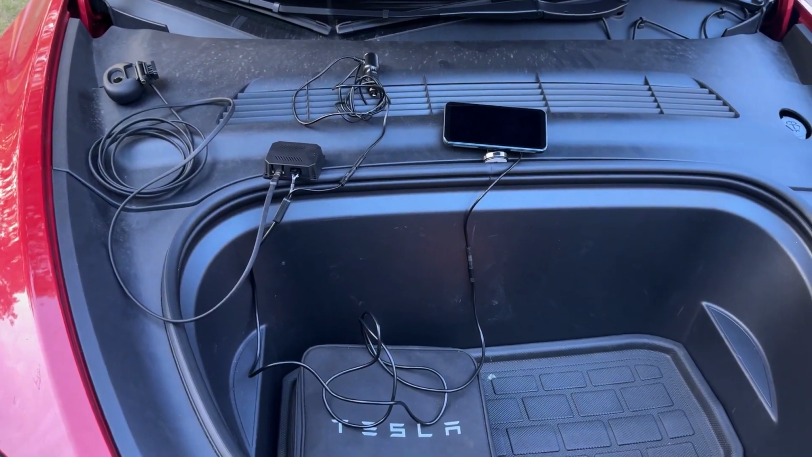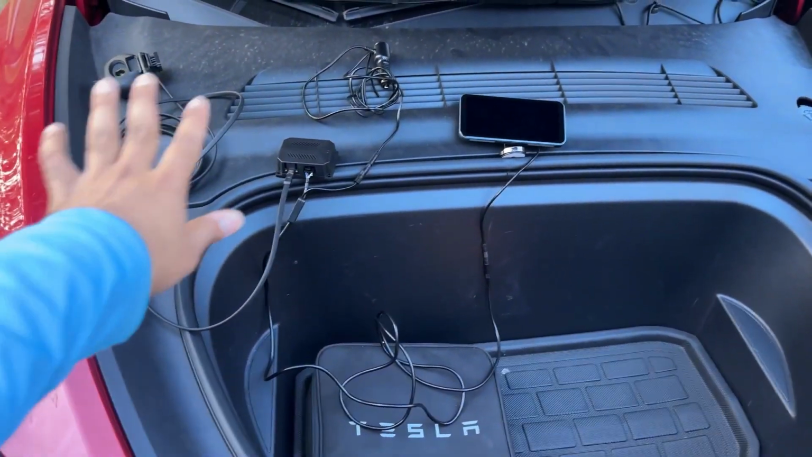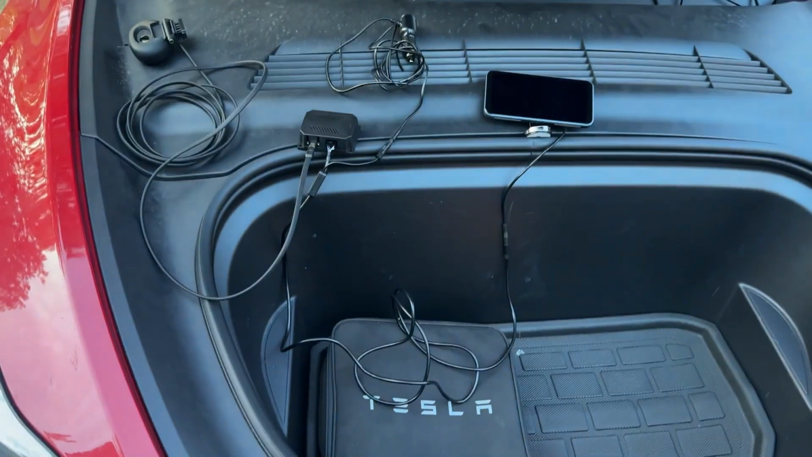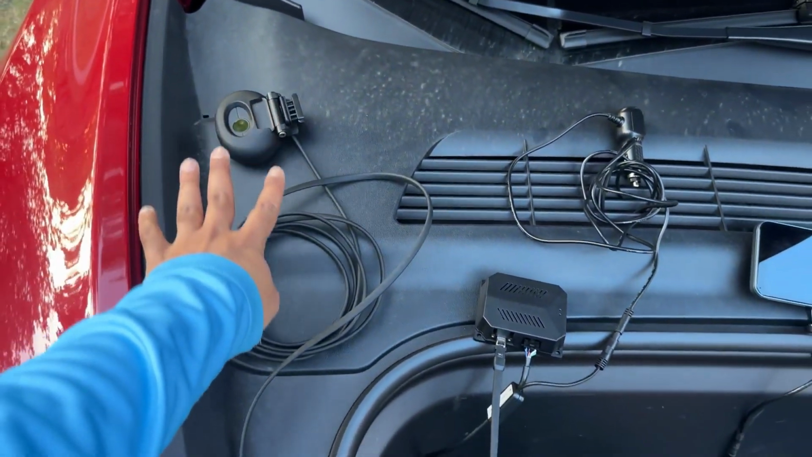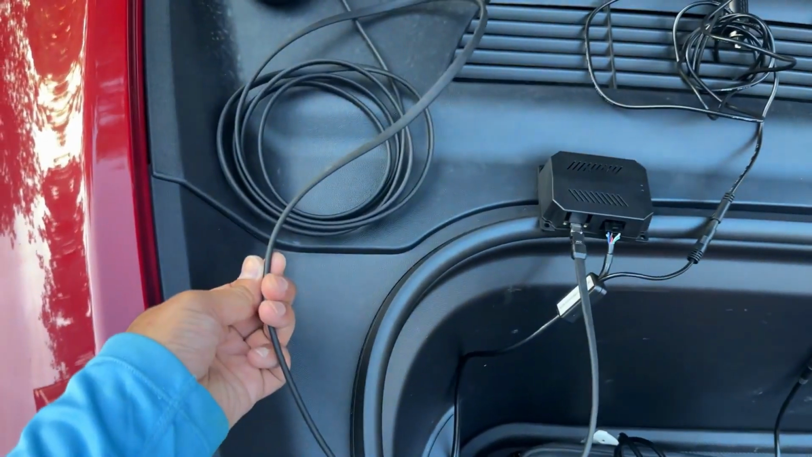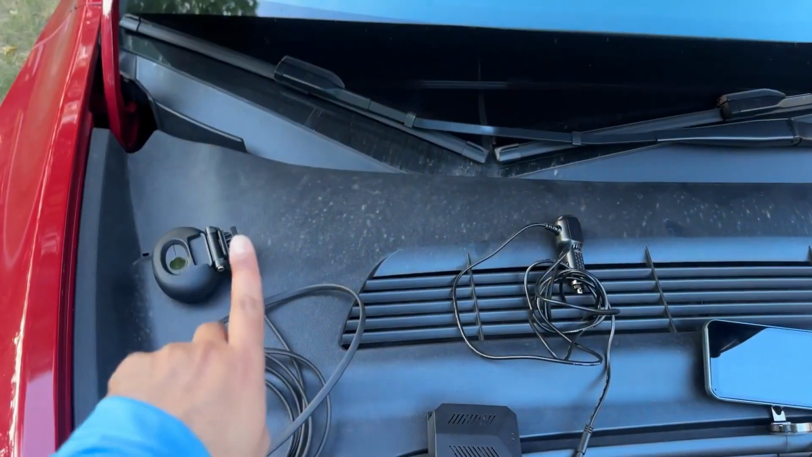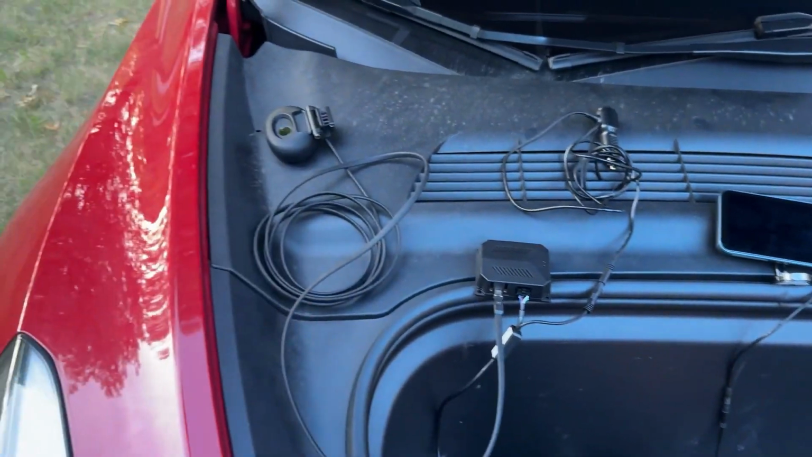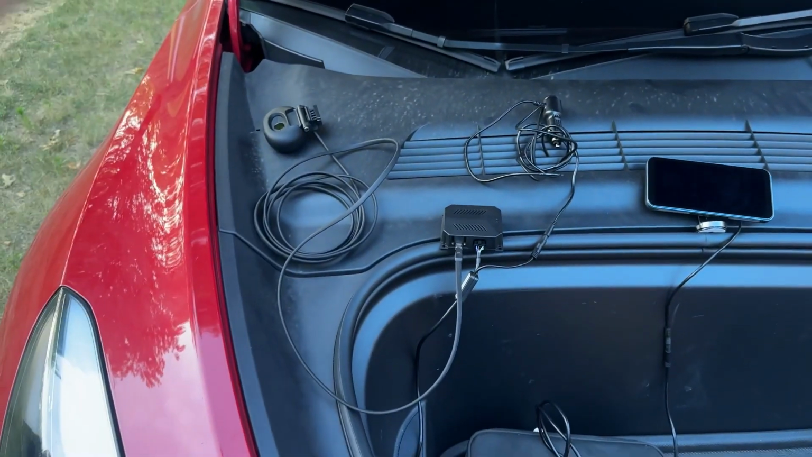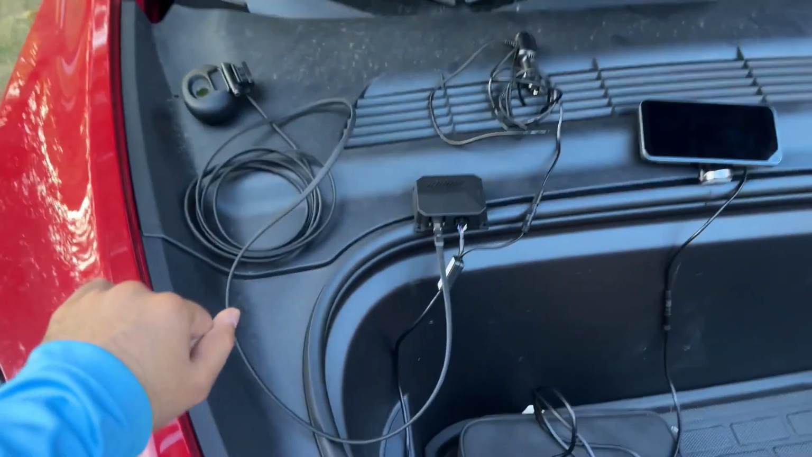Okay, look, so I have everything hooked up here to show you how simple this is. Of course, I don't have the power yet because we have to go inside the car to get that. But first of all, you've got the camera. So that's the camera. It's a USB-C, as I say. It is thin, so it is easier to pass through underneath this HVAC panel, and kind of makes its way inside. You can also leave it from outside. If you have another car, you just figure out a way to pass this through the firewall. No problem, we have done that in the past.